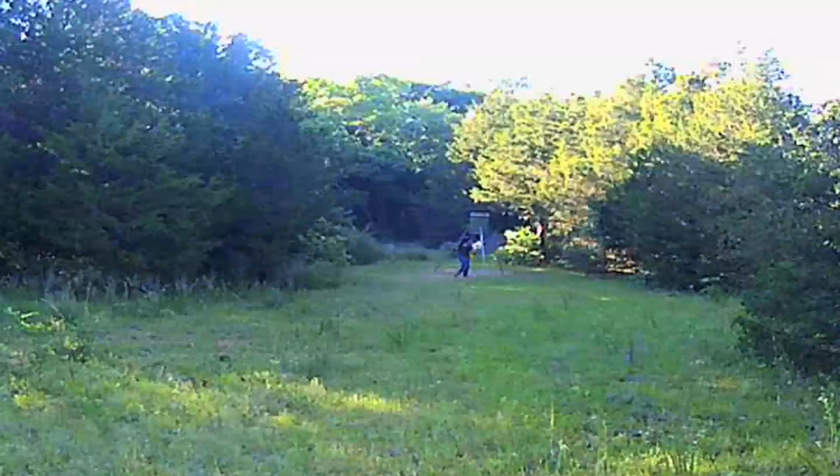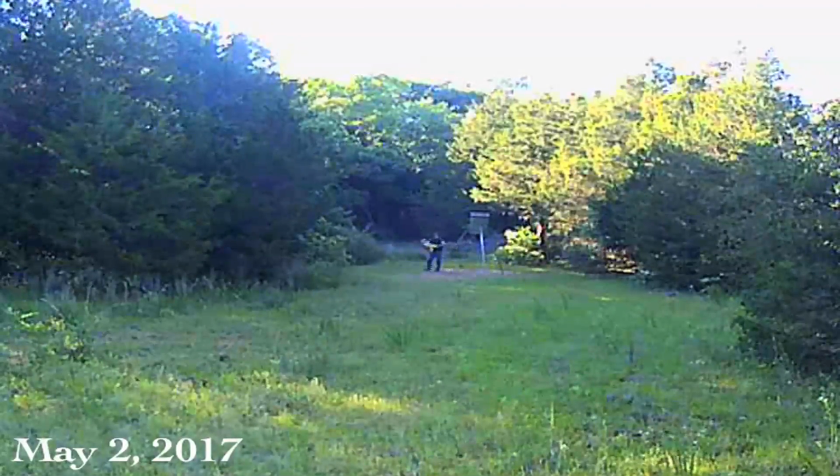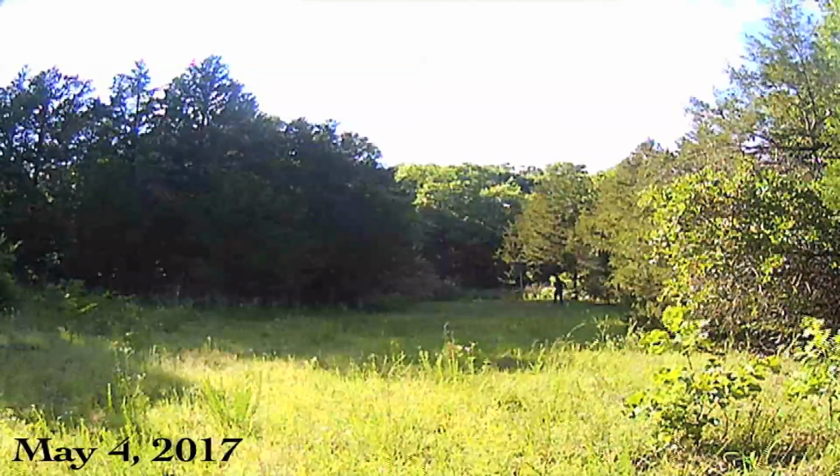Tonight I'm going to be hunting in Grayson County, and I'm going to be doing something I haven't done in at least 10 years. I'm not a big fan of hunting out of box blinds, but we've got a weather system blowing in tonight, and the hogs have been pretty scarce out here. I came out 2 nights ago and poured 3/4 of a bag of corn, and it's all gone. So I poured out another bag of corn tonight.